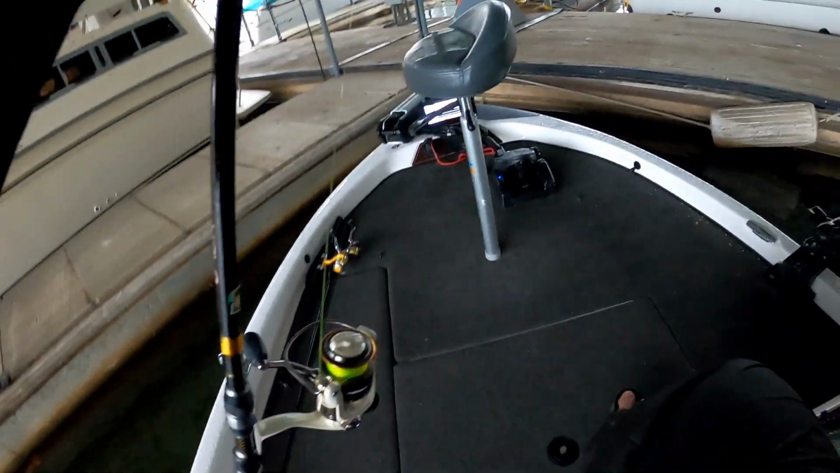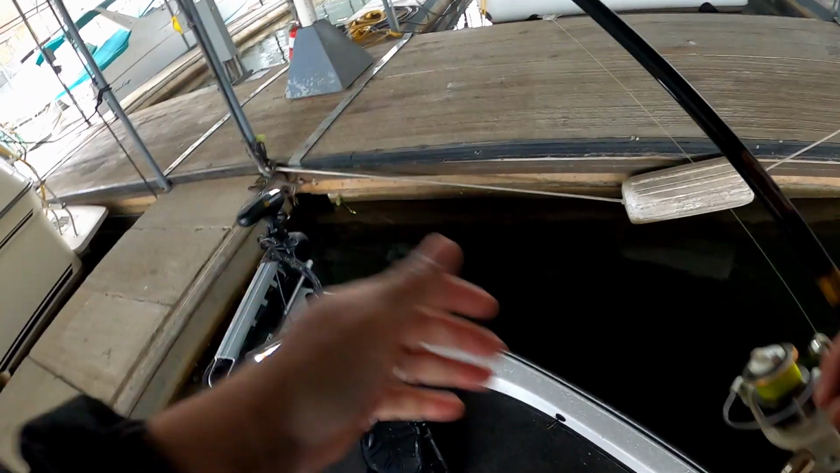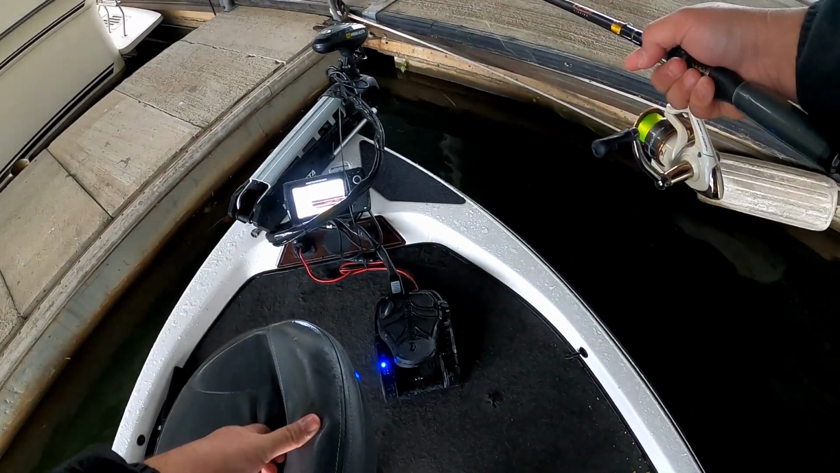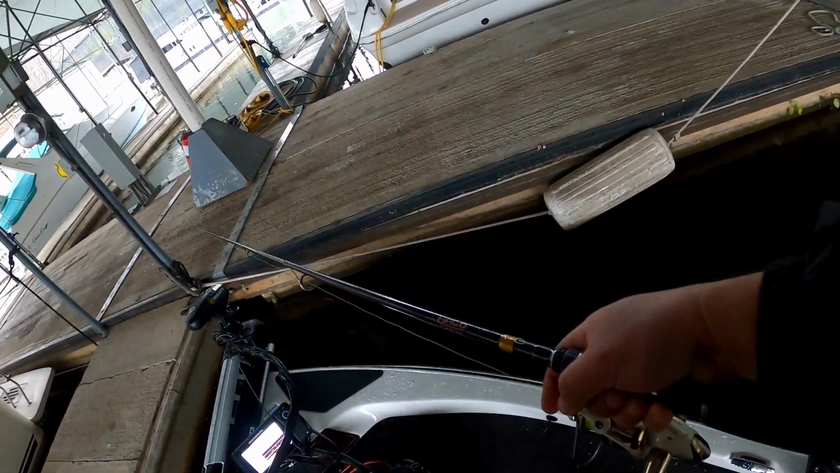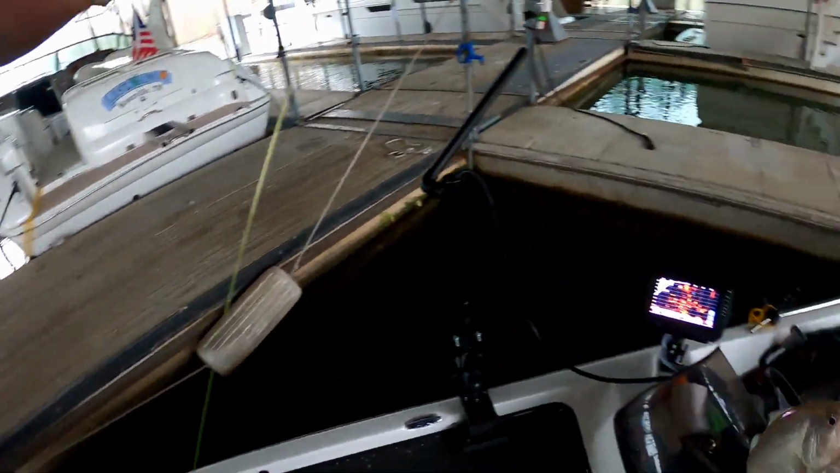Alright, uh-oh. I don't want to be right on it. I don't want to hit my trolling motor either. Just drop straight down. Yep, yeah buddy, with the purple.